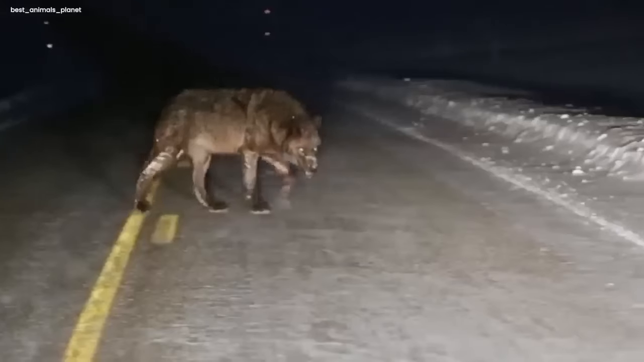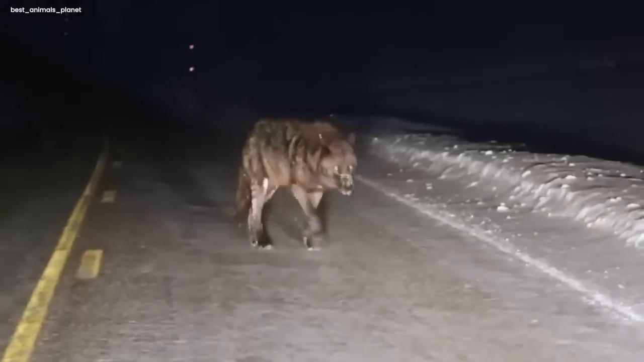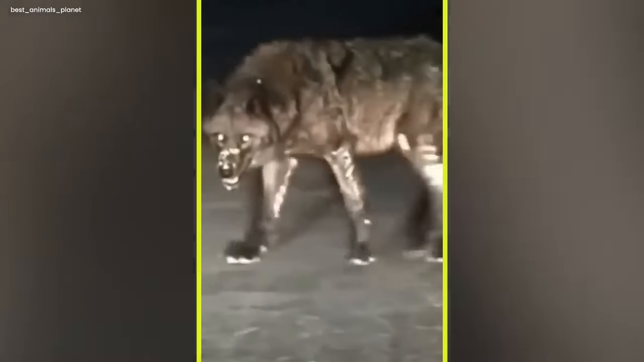Giant wolf! In the dark, something strange happened. A big video showed a giant wolf coming out of the shadows. Its eyes were shining mysteriously. The air felt weird and scary as the wolf moved. Like a mysterious dance in the dark.